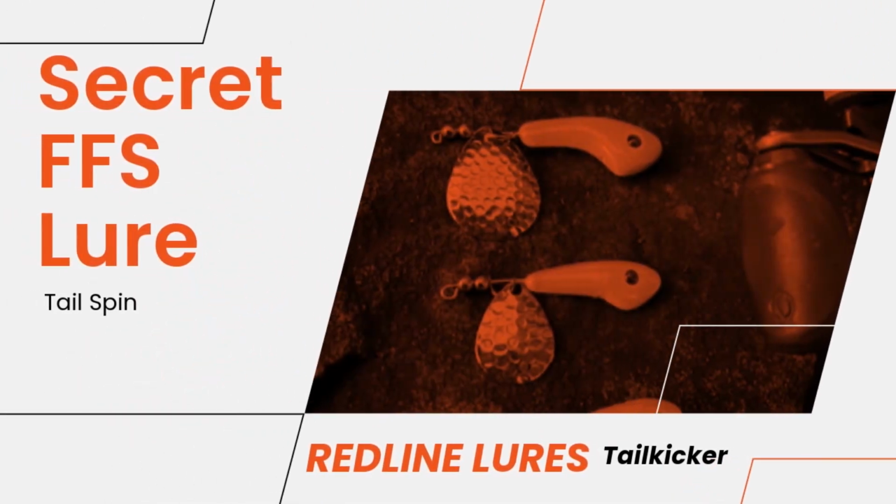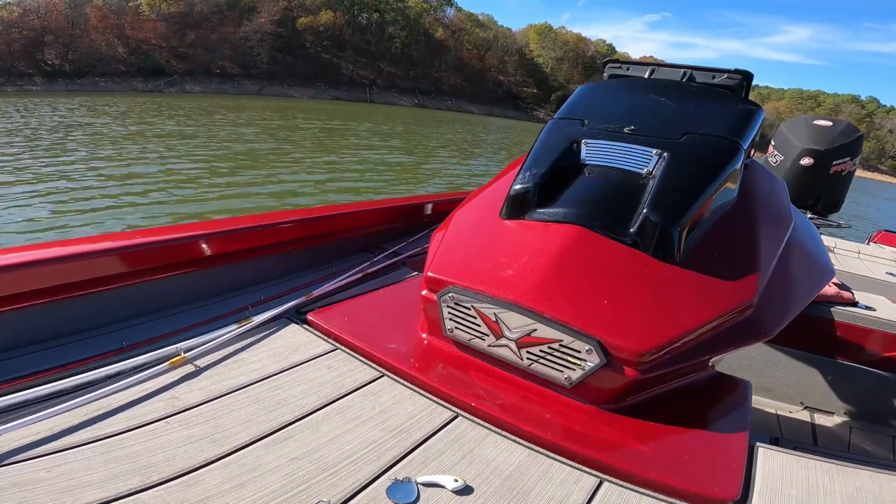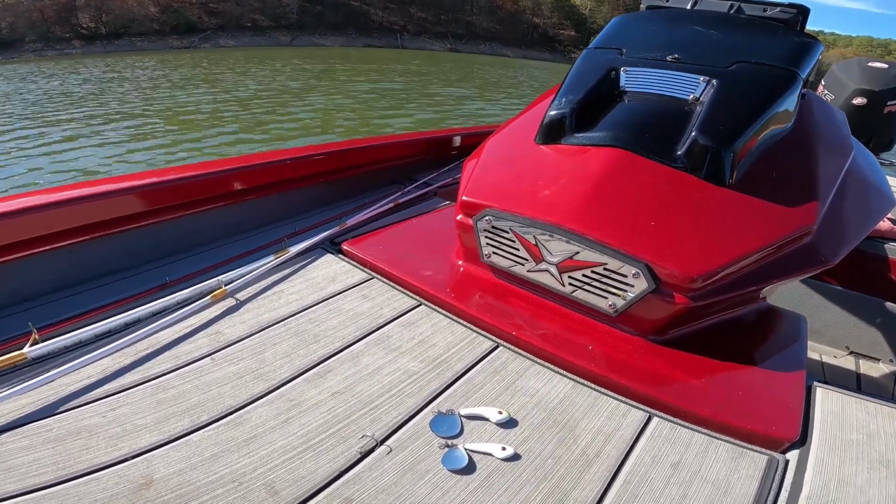Love fishing offshore this time of year, and there's nothing better to do that with than a tailspin like the Tailkicker, and that's what we're going to talk about today. The Tailkicker comes in 3 different sizes, so here's a look at the 3 different sizes. I'll get the one out of the box here.